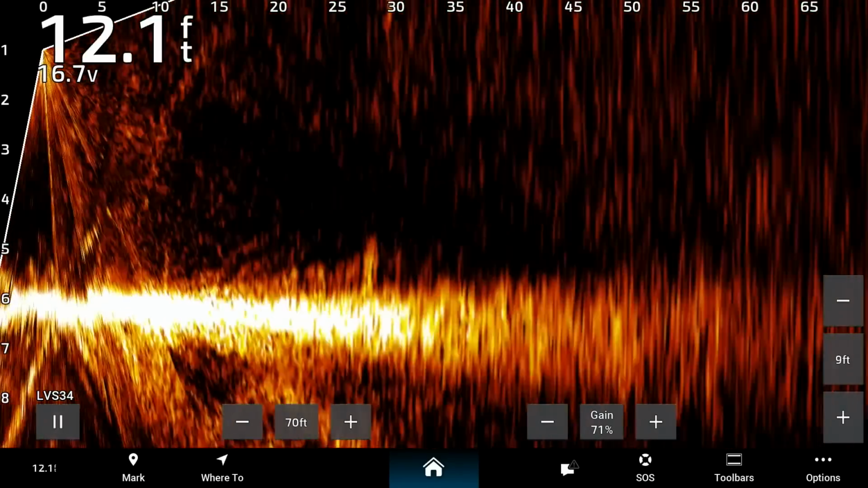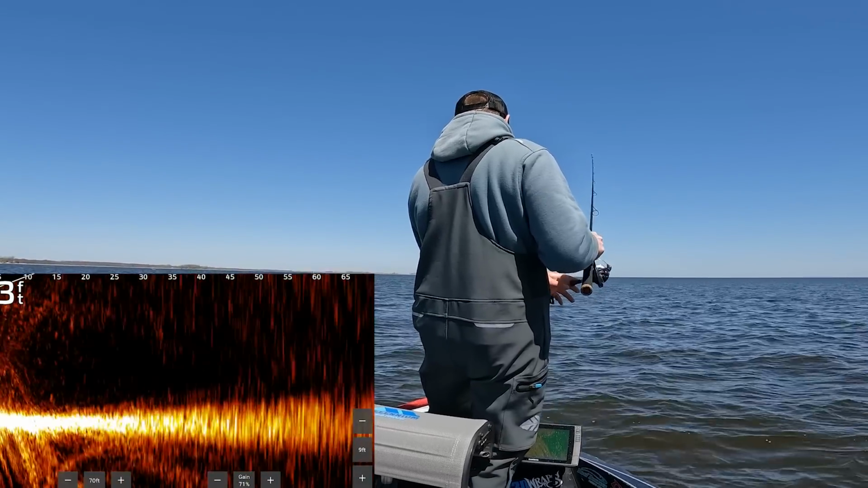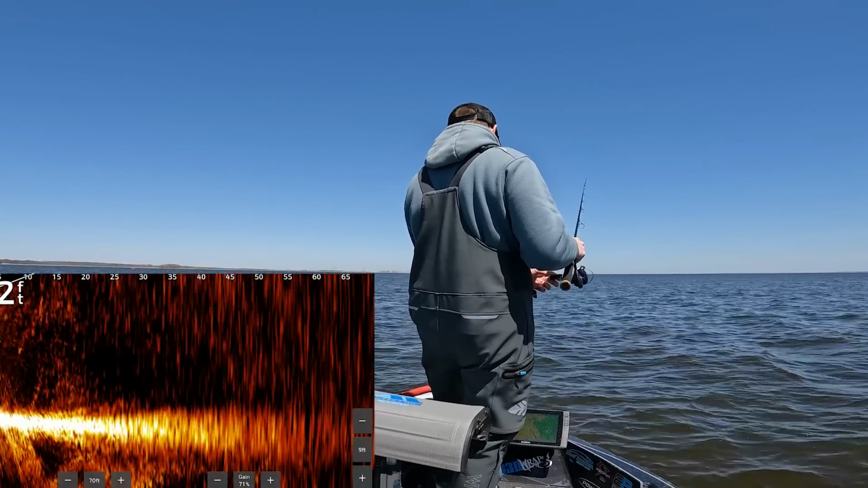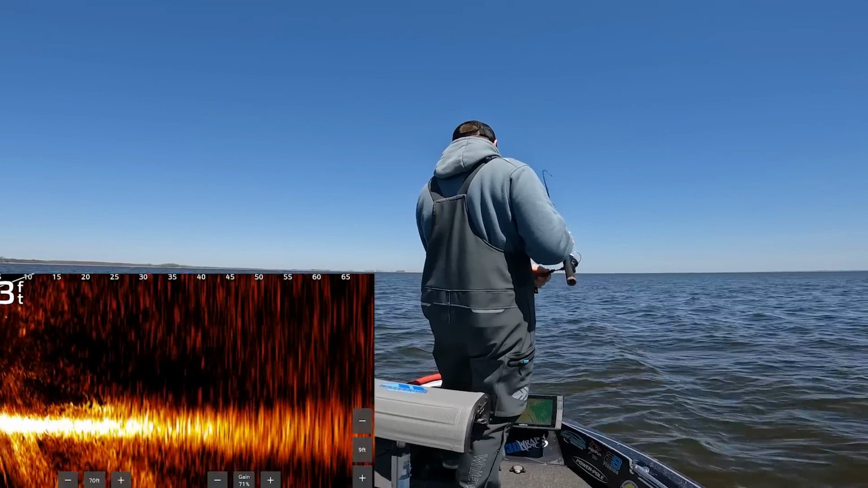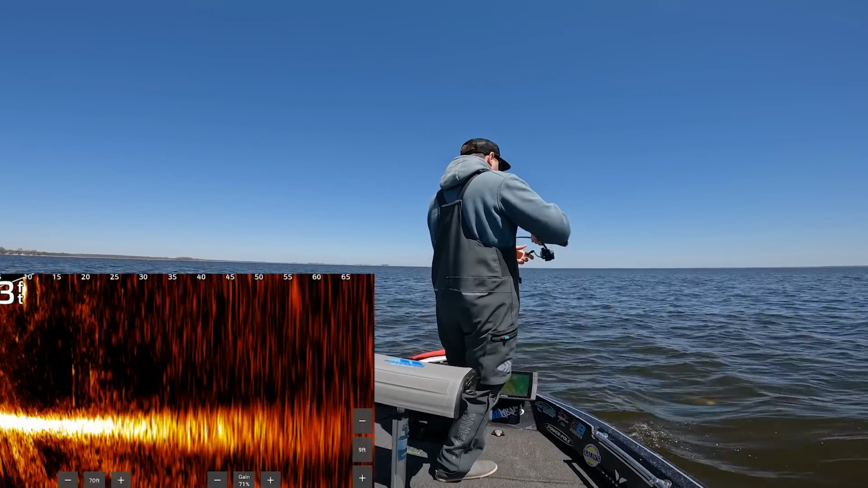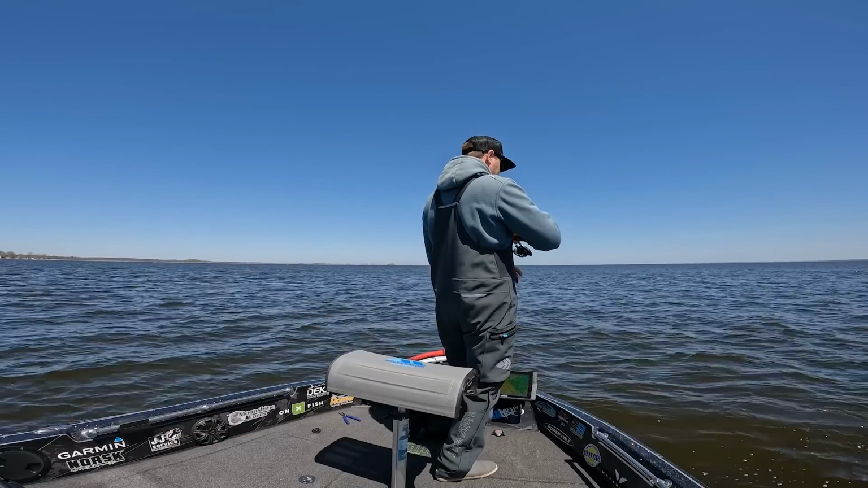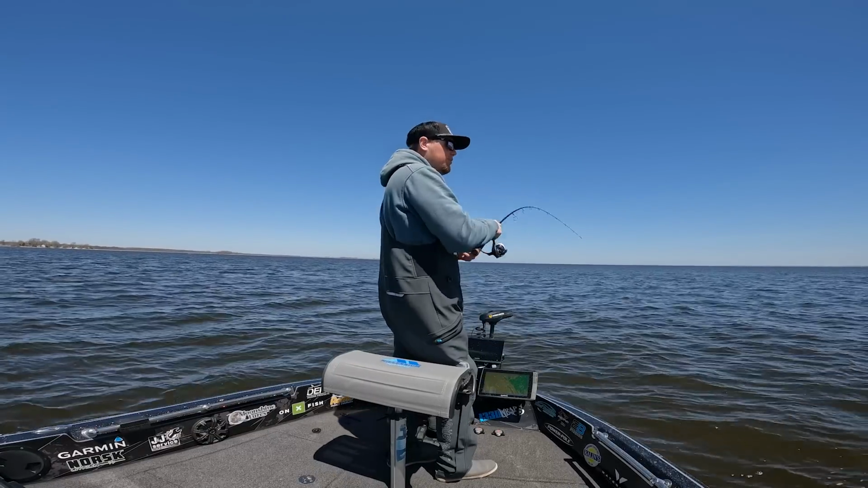This fish is all over it. Bite it. Bite it. Got him. There we go. Another nice walleye. Oh, it just never gets old. It's so much fun being able to watch that go down.